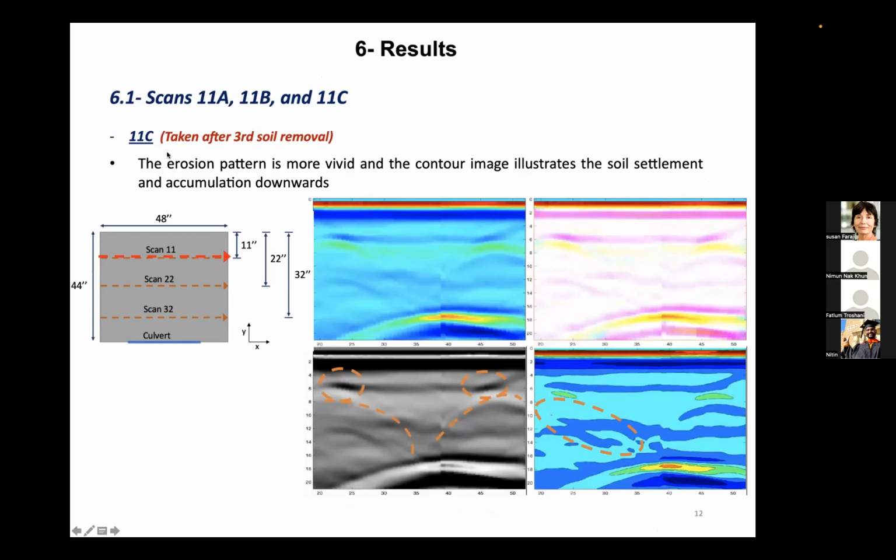Now for scan 11C, which is taken after the third soil removal, 7 days after the second, you can see the contour image illustrates the pattern of erosion going downwards through the culvert defect here, and there are voids forming here which show loss of porosity, and the soil is going downwards here. What we see here is actually some loss of data. A small portion of the data was lost in this section for several microseconds, but that doesn't matter because we can see what we're looking for here. We can see the voids, the negative reflection depicted as black.